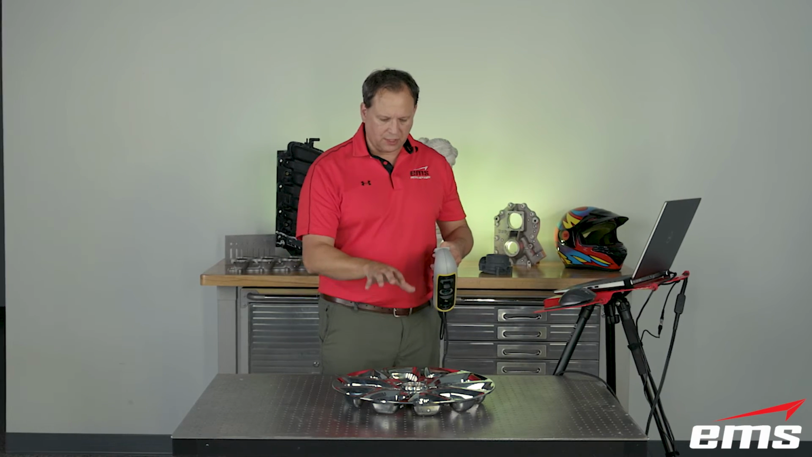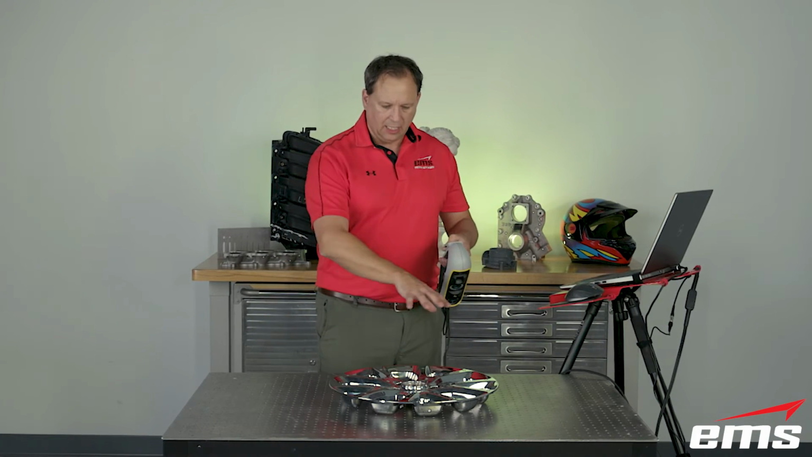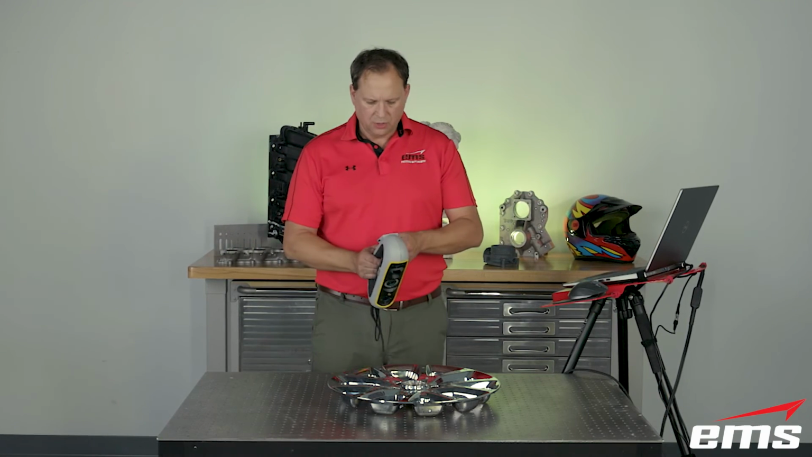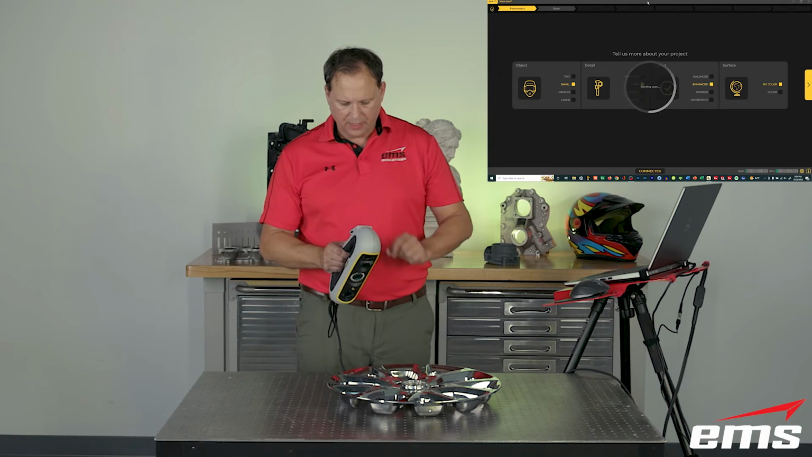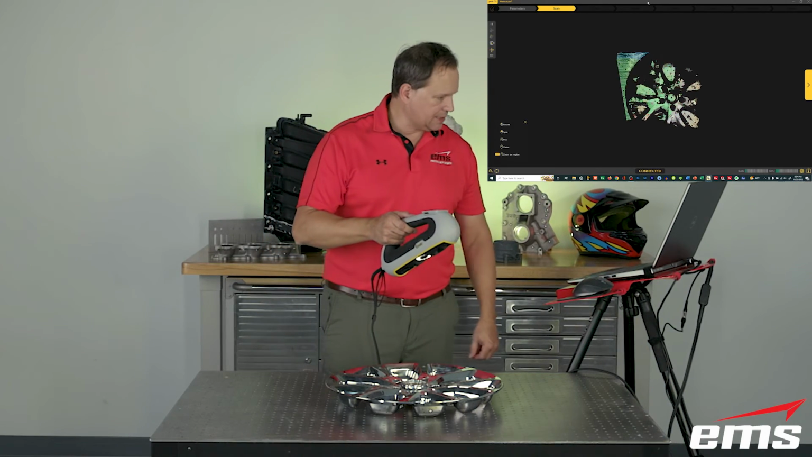And vice versa, with something like this, we need more power to try to get a return back to the sensors, and dark parts are going to absorb it, and shiny parts are going to refract it all over. So we're going to set it to that dark mode, and we're going to go ahead and start scanning. Okay, let's see how it does.